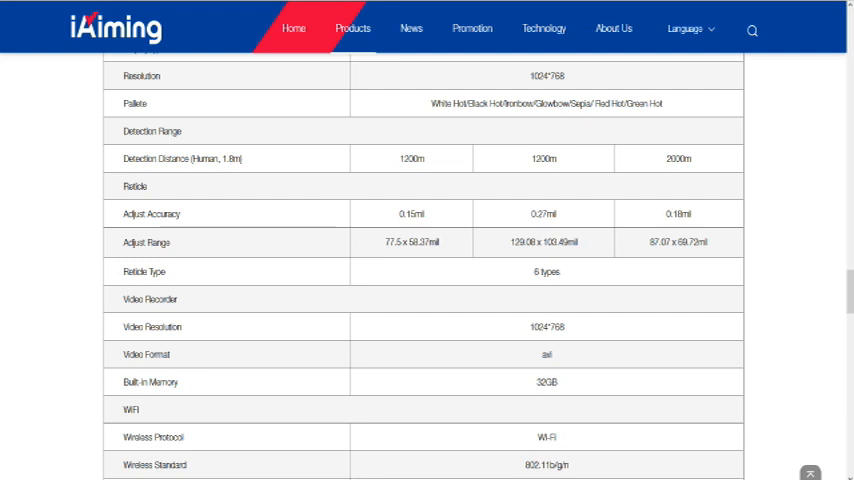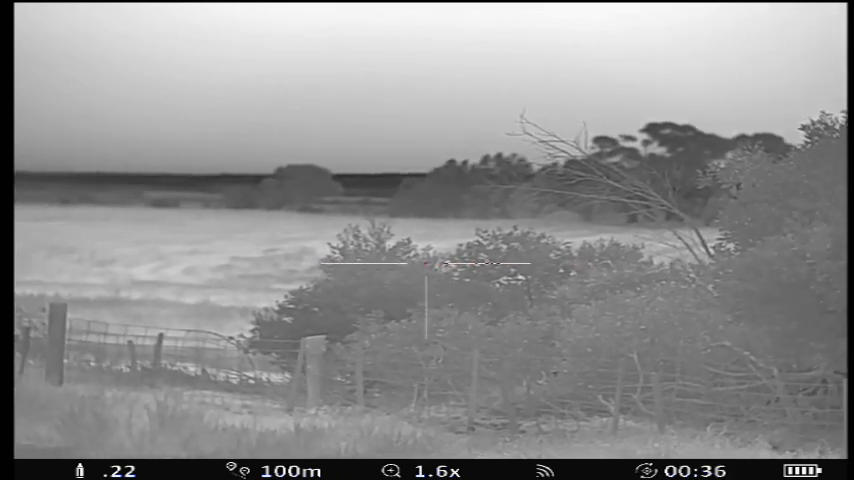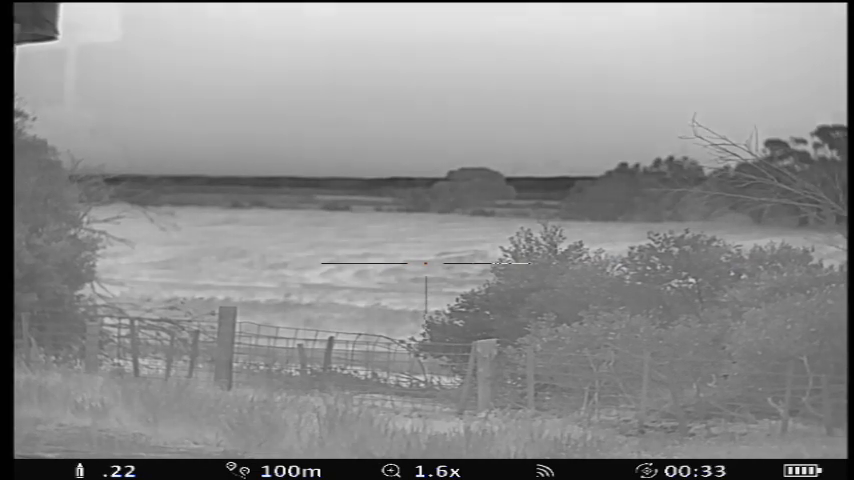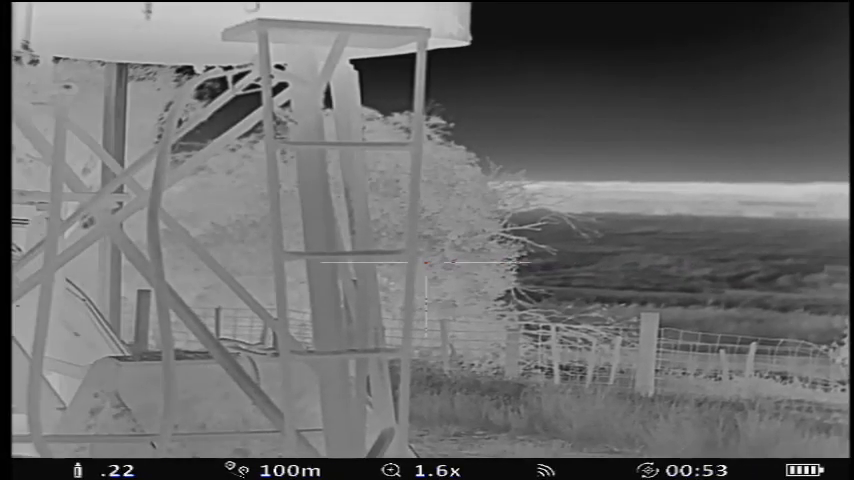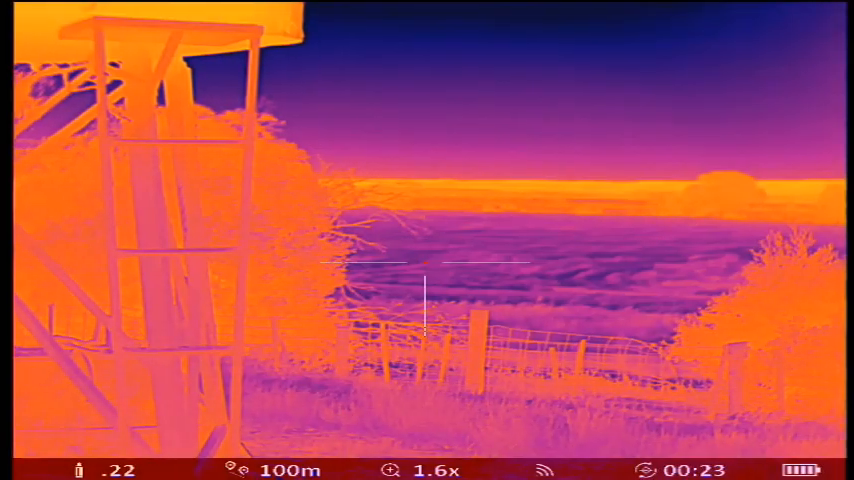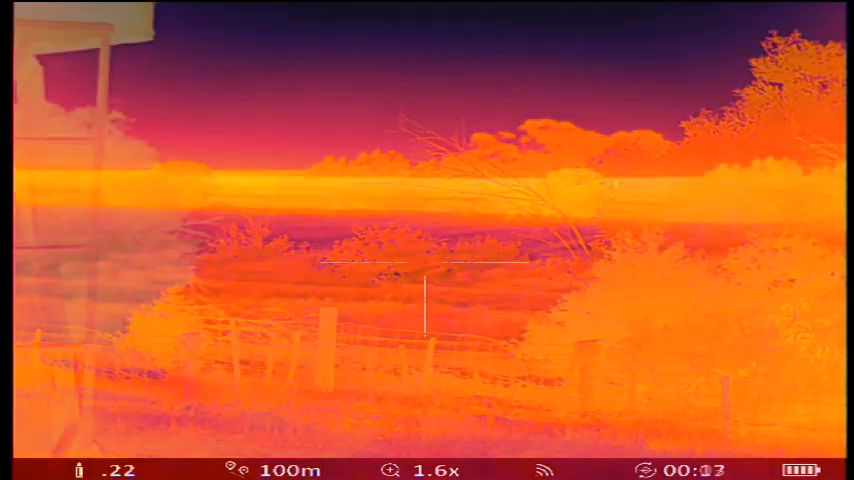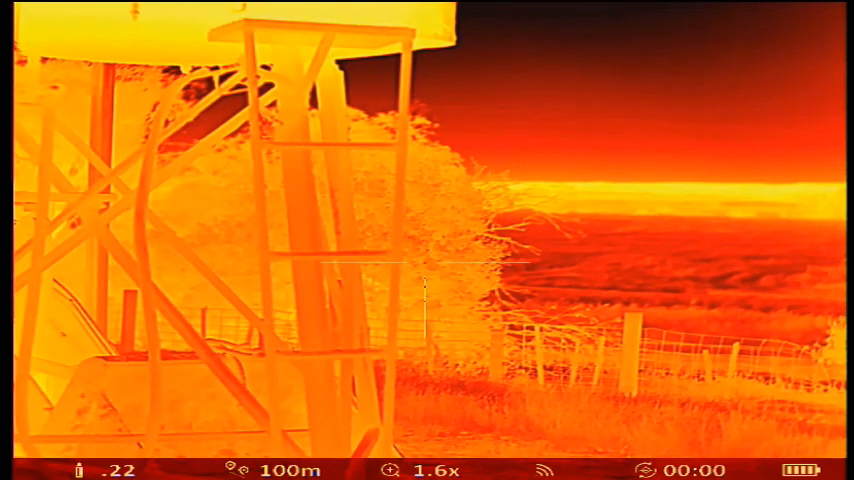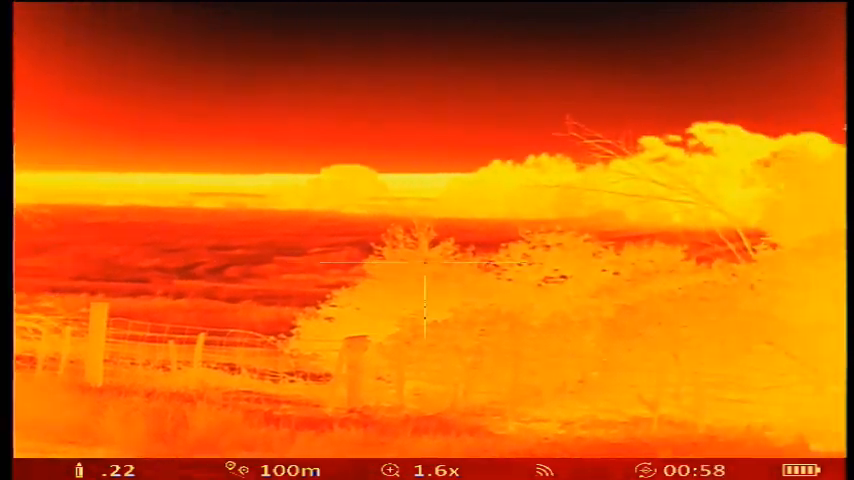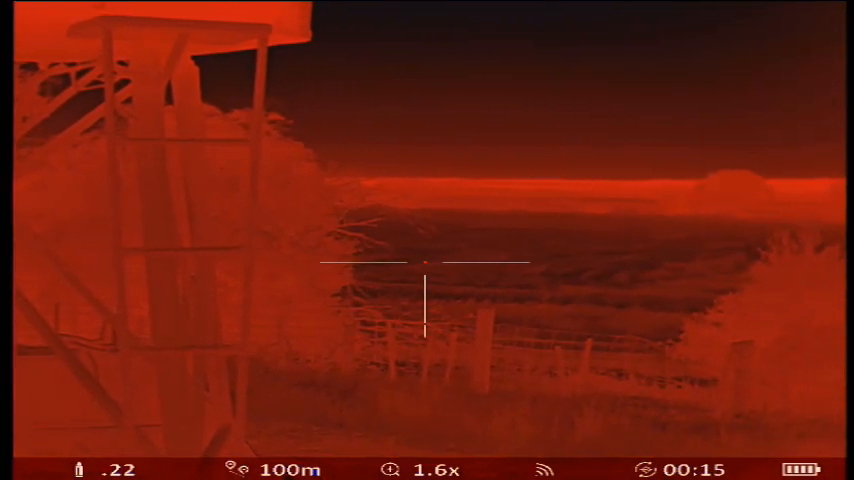It comes with 7 different palettes, and they are white hot, black hot, iron bow, glow bow, sepia, red, and green.